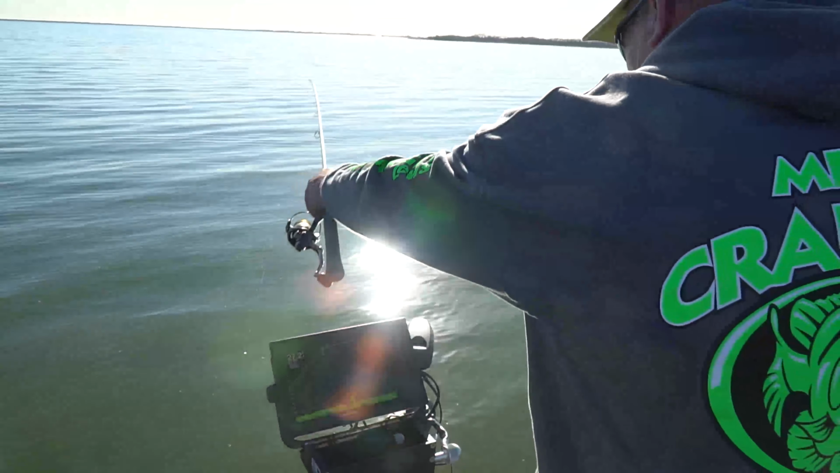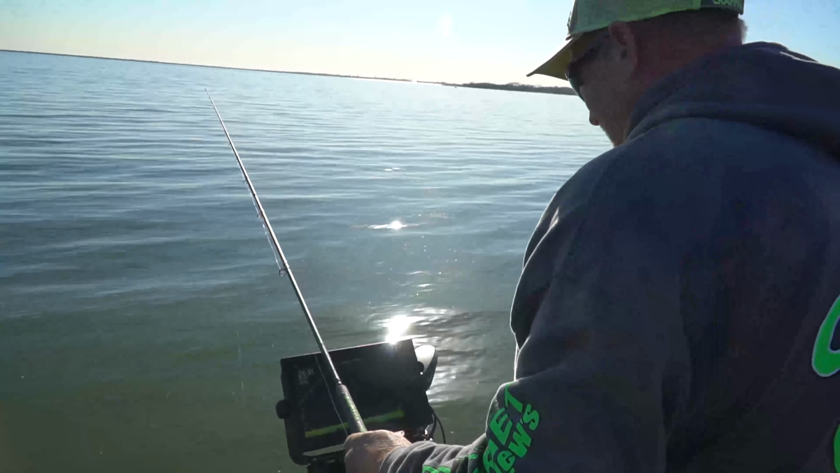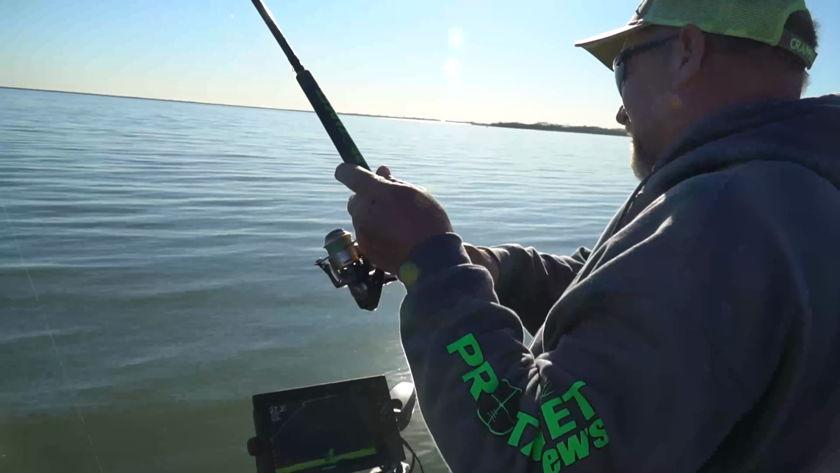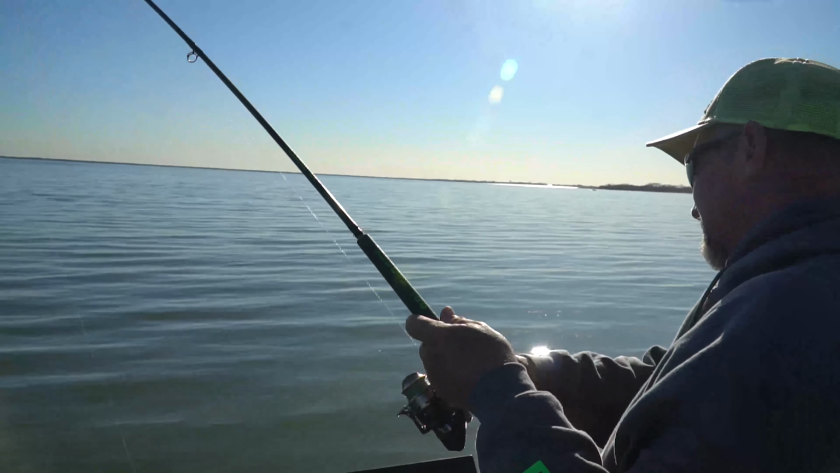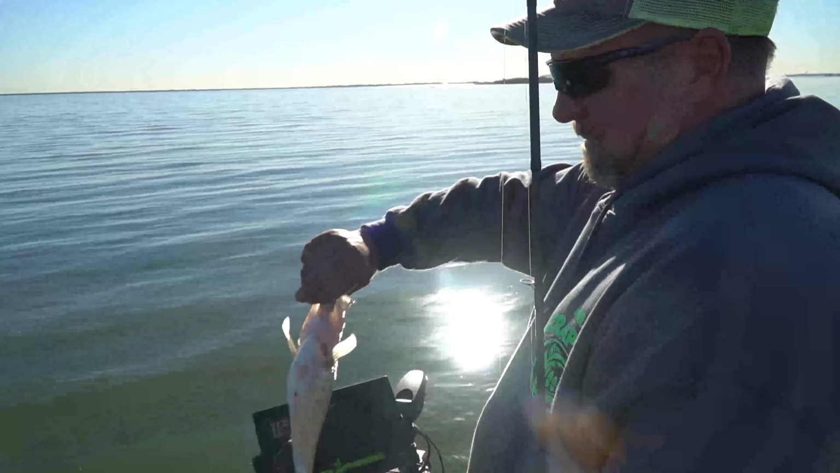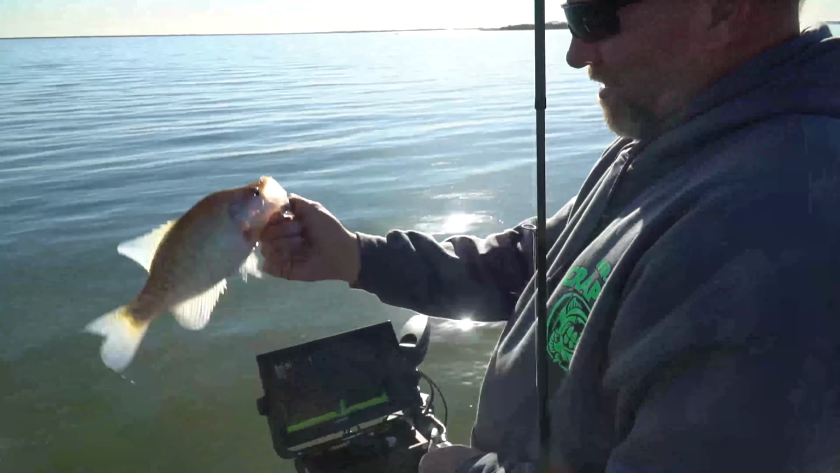Come on, fish. There you go. I hadn't smoked it. Nice fish. Pretty fish. Nice, a little over a pound. Fat, look at that belly on them. That's why they're not eating right there. Full of shad. Pretty fish. He smoked that little slab.